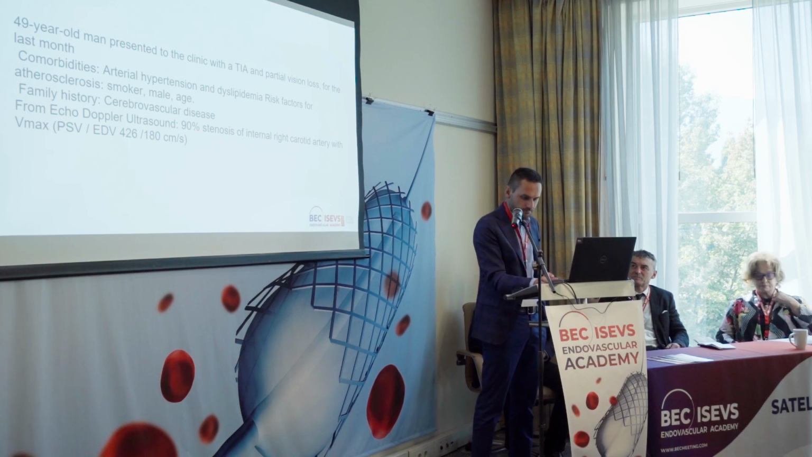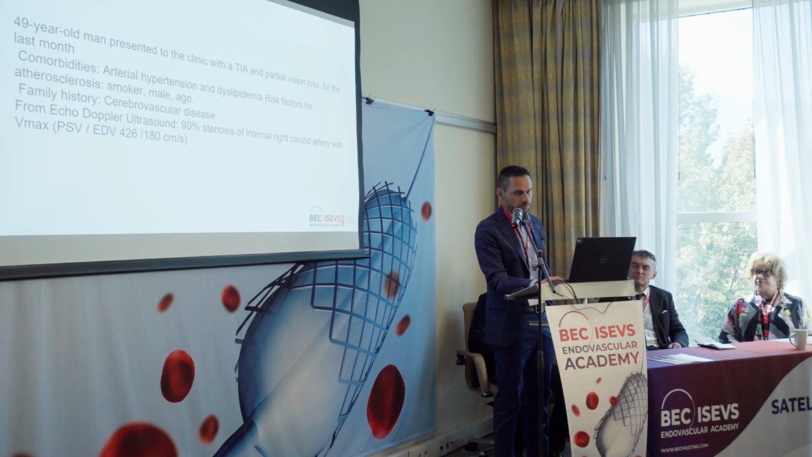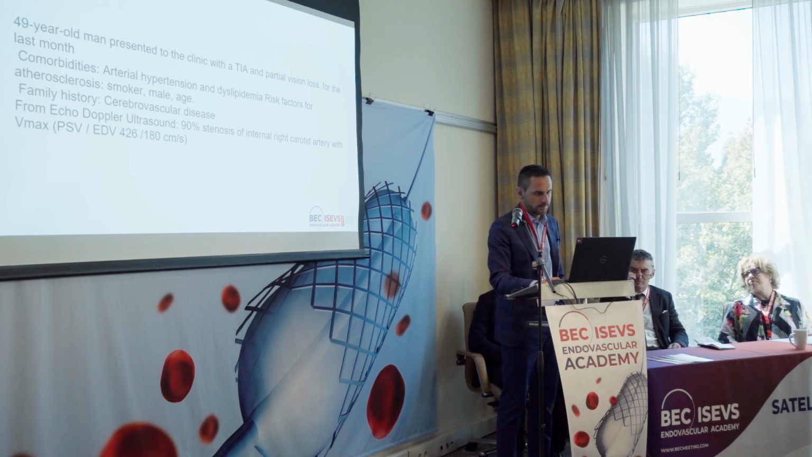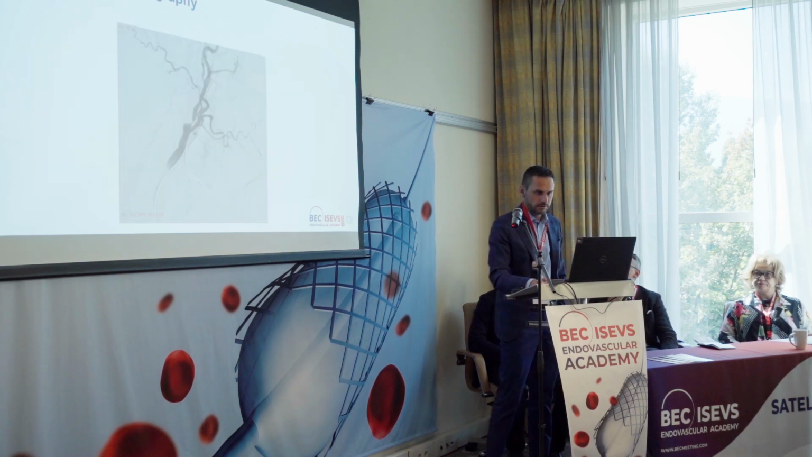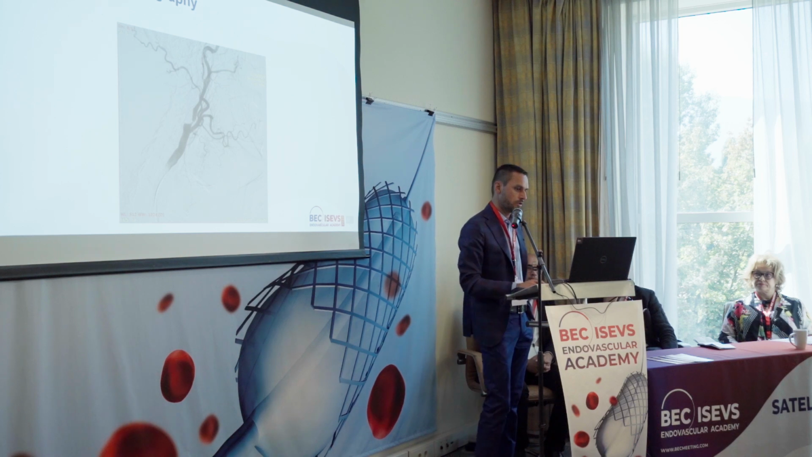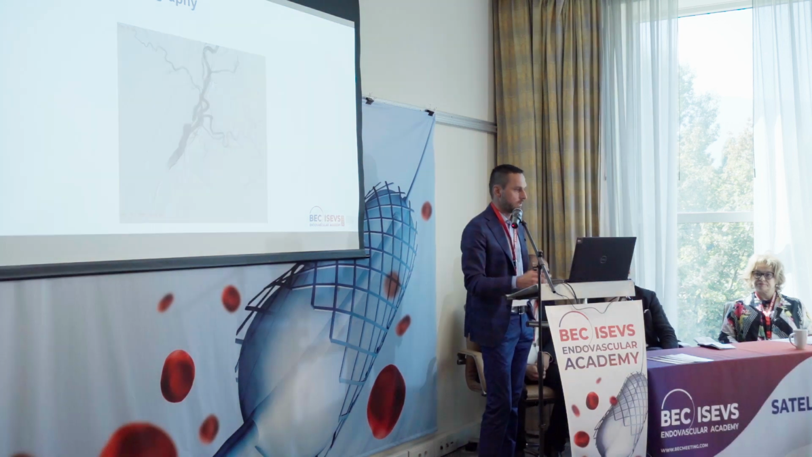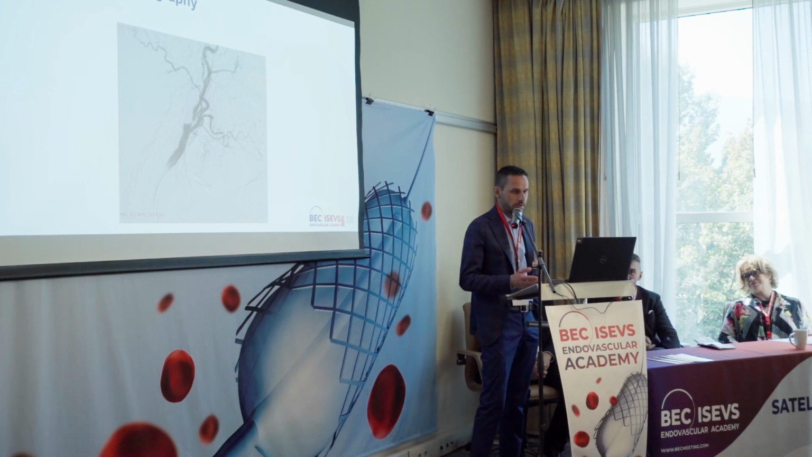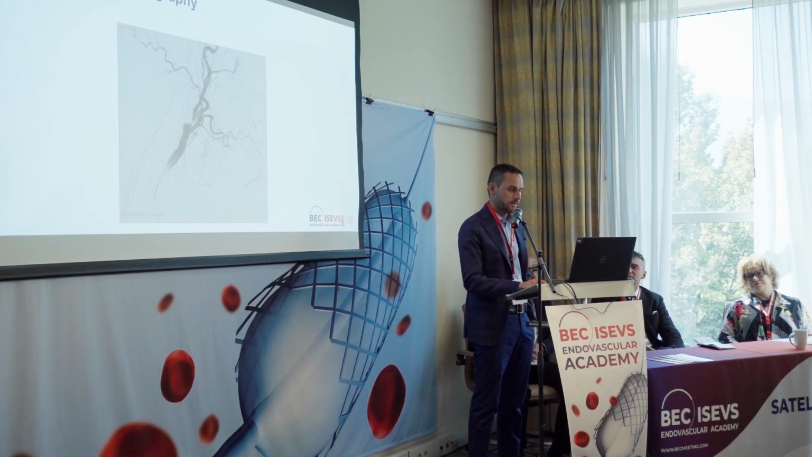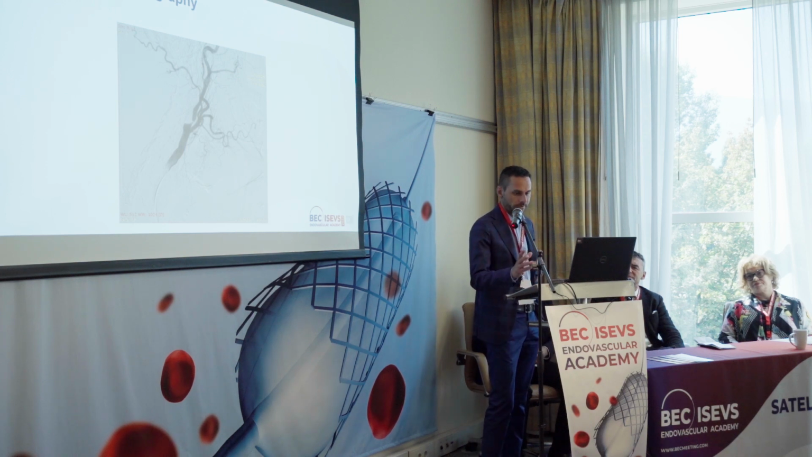From the echo Doppler, the standard investigation for peripheral artery disease, we see 19% stenosis of the internal right carotid artery. This is the Doppler, and I present this case because after analyzing more than 30 patients with peripheral artery disease, we can see the difference in the temperature in the brain.